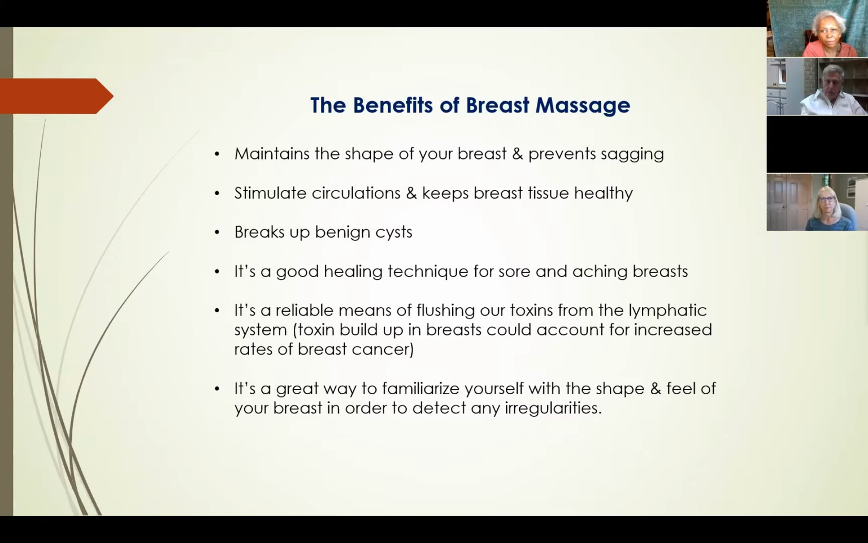Shanna put in the chat room some information on a video where you can watch breast massage. It's very interesting. But here's some information, and we'll be able to share these slides with everybody in case you want to read about it. Massage prevents your breasts from sagging, it reshapes your breasts, it stimulates circulation, and keeps your breast tissue healthy. It breaks up cysts in your breast. So massaging your breast is really crucial, but what you're massaging your breast with is crucial as well.